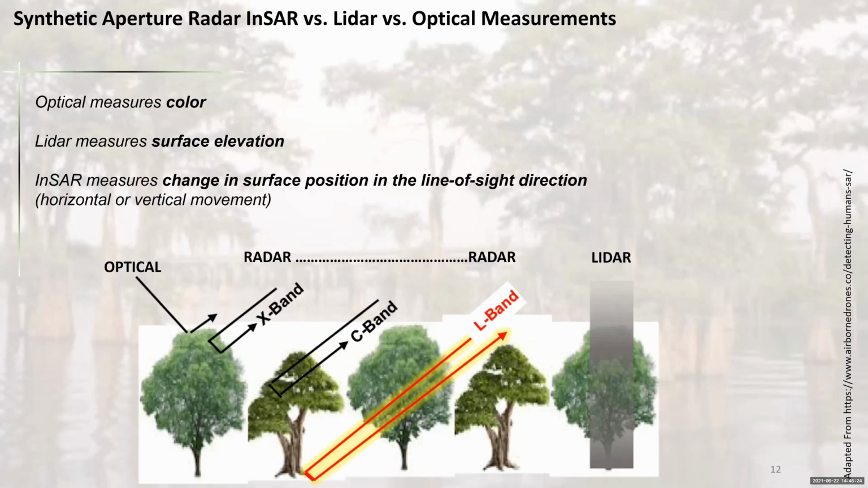InSAR, on the other hand, measures change in surface position. So it doesn't measure elevation, and it's along the line of sight direction. And it's usually side-looking, so it's a mixture of horizontal and vertical movement if you have both of those at the site. So in this slide, L-band is highlighted with red, so you see it scattering through to bounce back scatter from the ground. And just to show you a practical implementation within the Louisiana environment, go to the next slide, please.